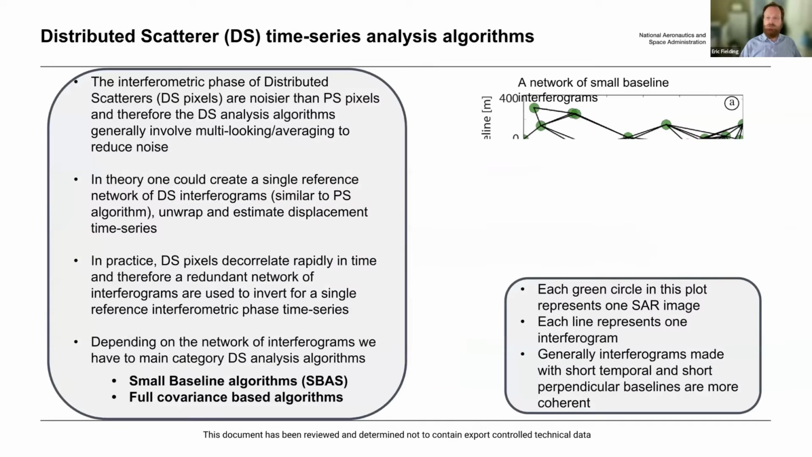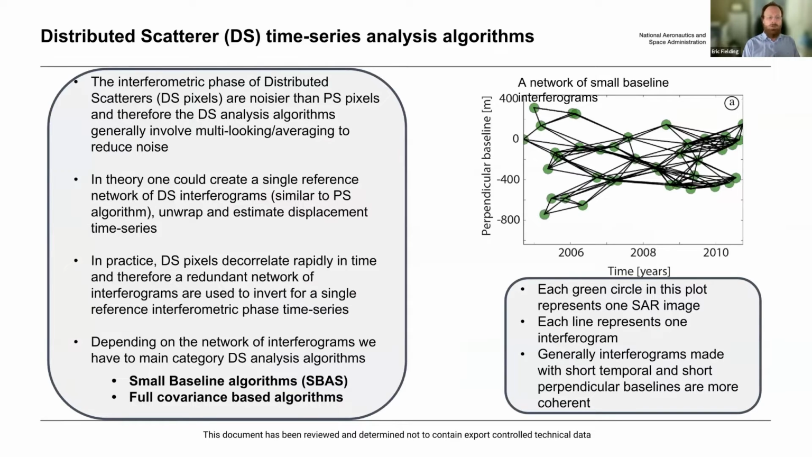In time series analysis, in most cases, people have used a whole network of interferograms. The NISAR project is only going to be processing adjacent-in-time interferograms, so it won't have a whole network available. You would have to do your own analysis to add all these extra connections, but you're able to do time series analysis as long as every dot is connected.